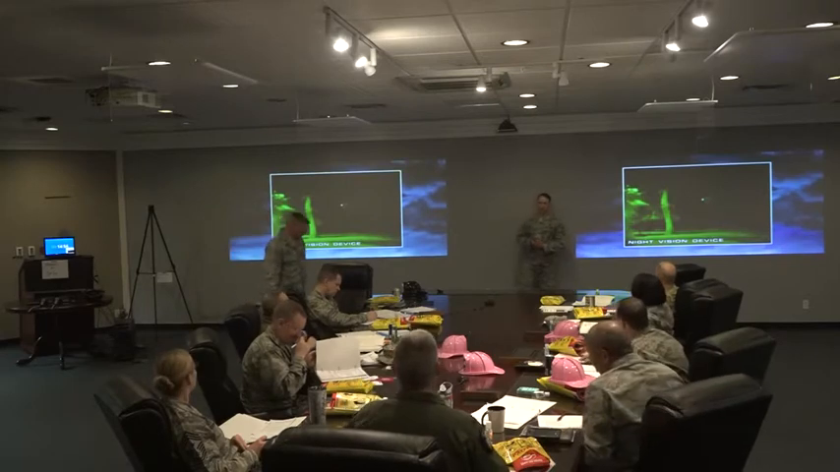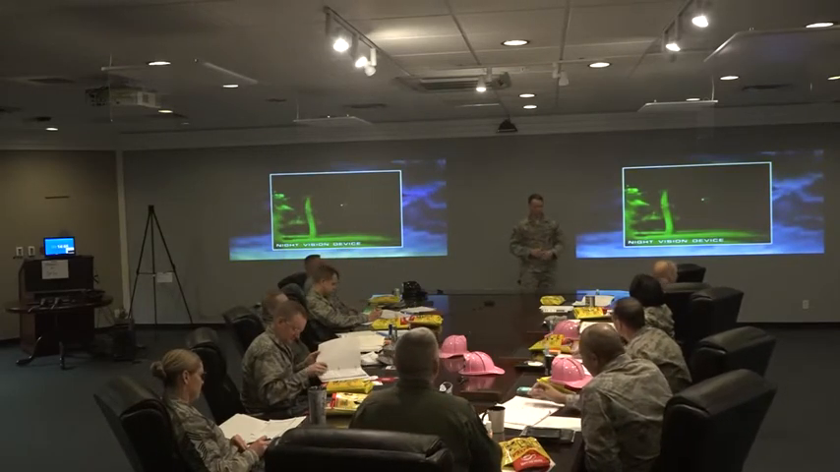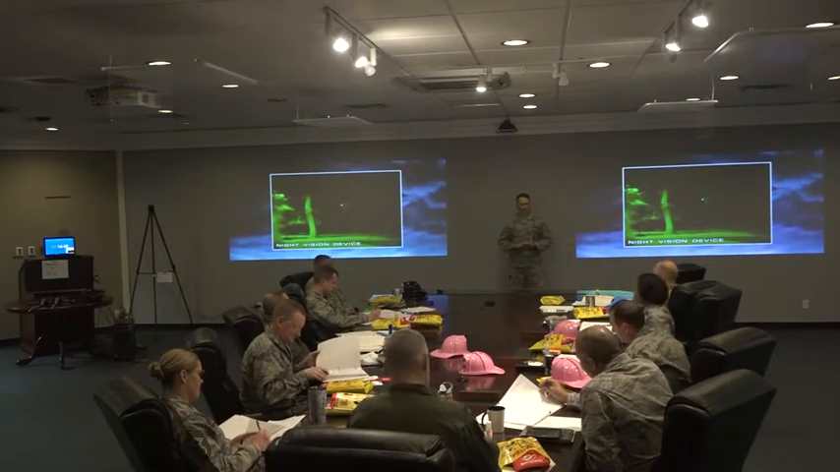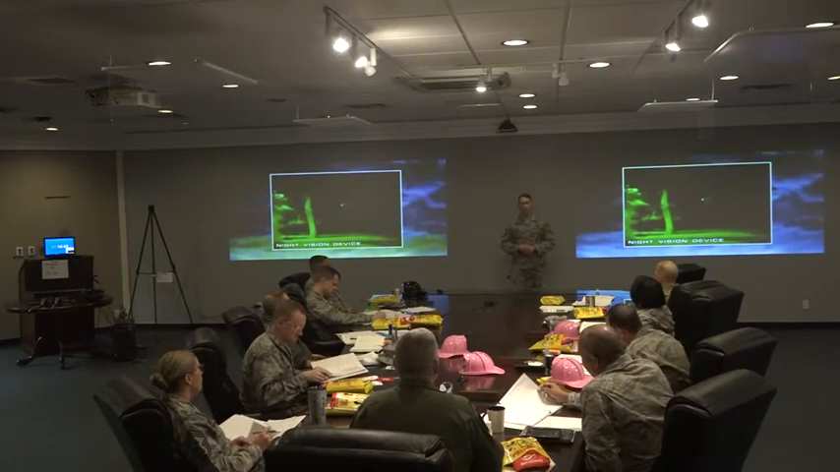All right, good morning, ladies and gentlemen. I'm Senior Master Sergeant Getz from the 49th Security Forces Squadron, here to represent my unit today regarding some innovation. So as you see in front of you, what we're looking for is the FLIR TK Scout, which is a pocket-sized handheld thermal imaging device.